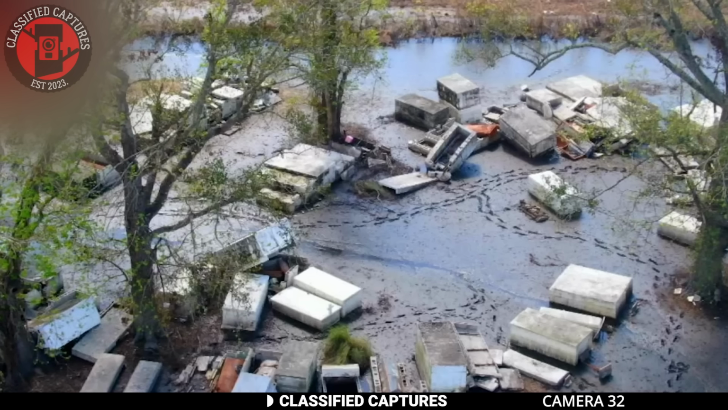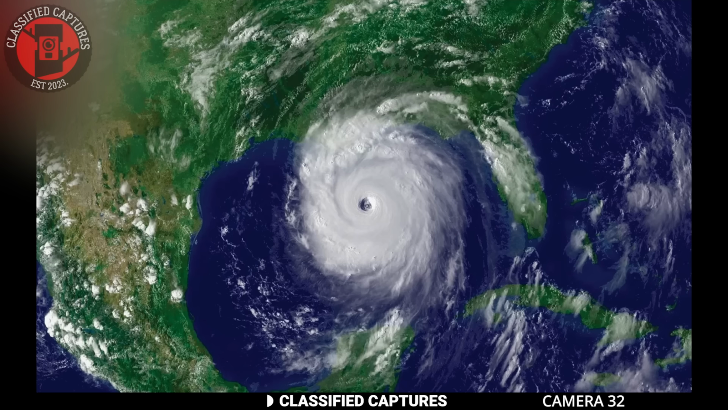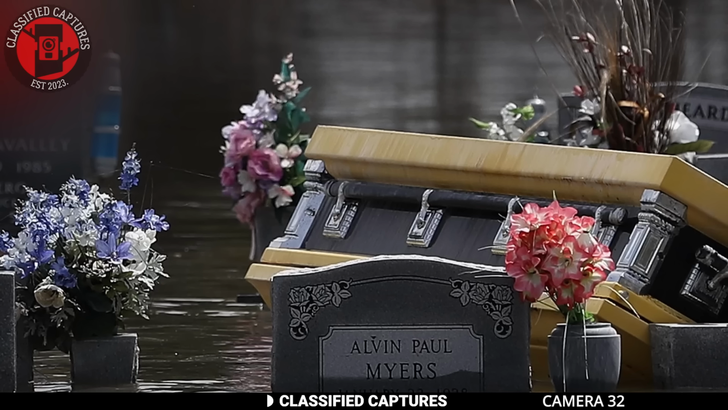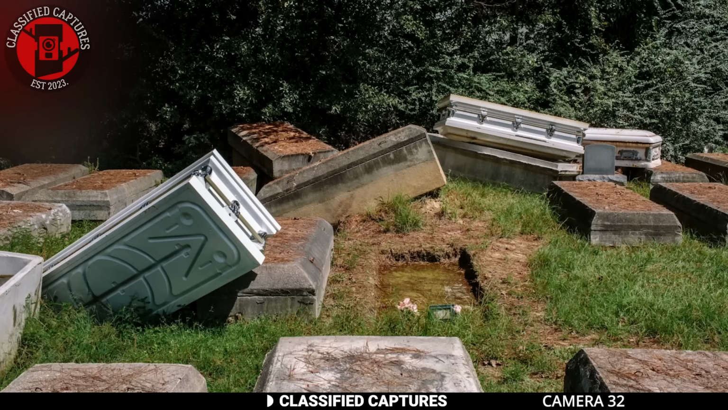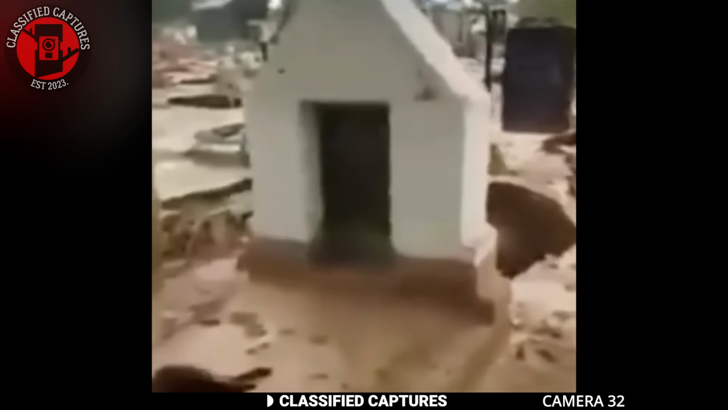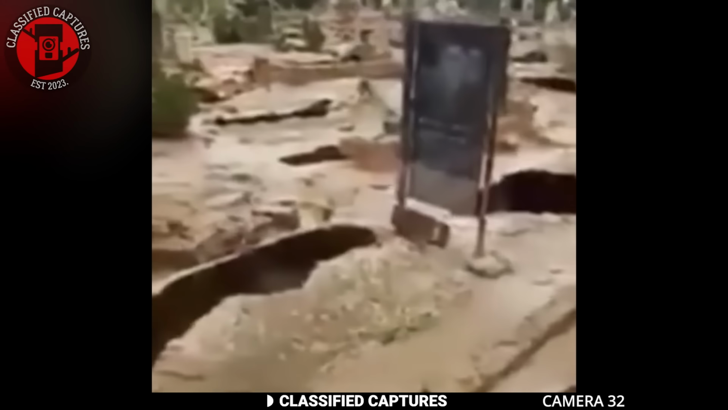One commenter suggested that this footage was taken at a Louisiana graveyard after Hurricane Katrina. Considering the devastation caused by Hurricane Katrina, this explanation seems plausible. The severe flooding and high water levels from the hurricane could have caused significant disruption to the graves, leading to the appearance of water-filled holes. The question now is, is this true, or is that a cover-up for something rather ominous happening elsewhere?